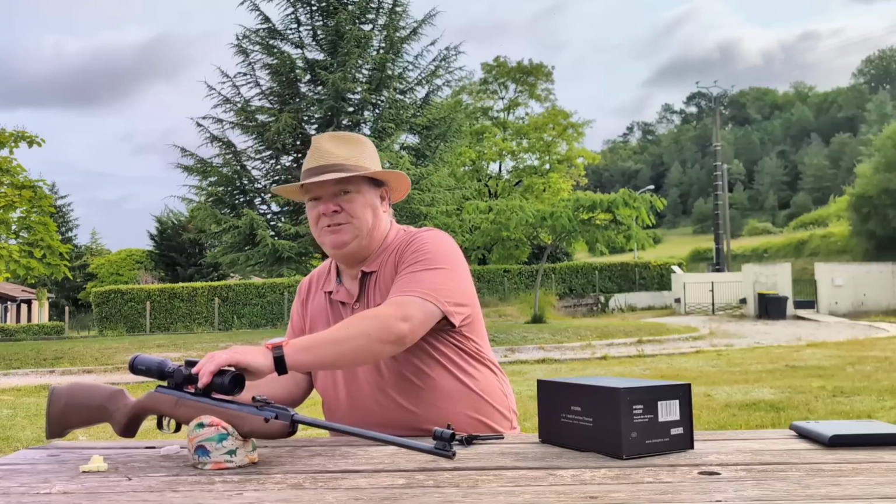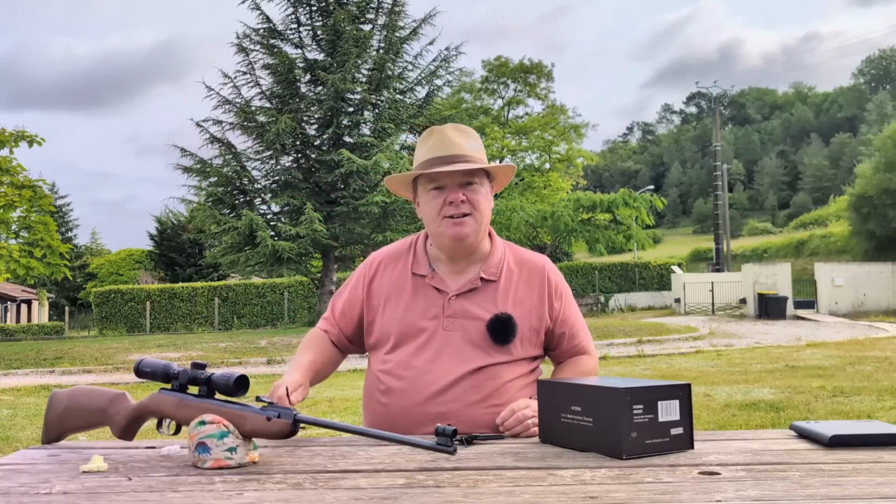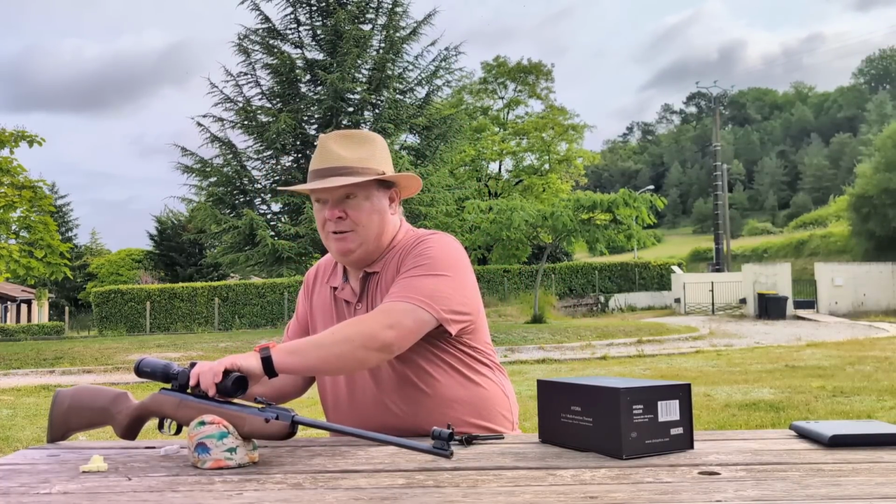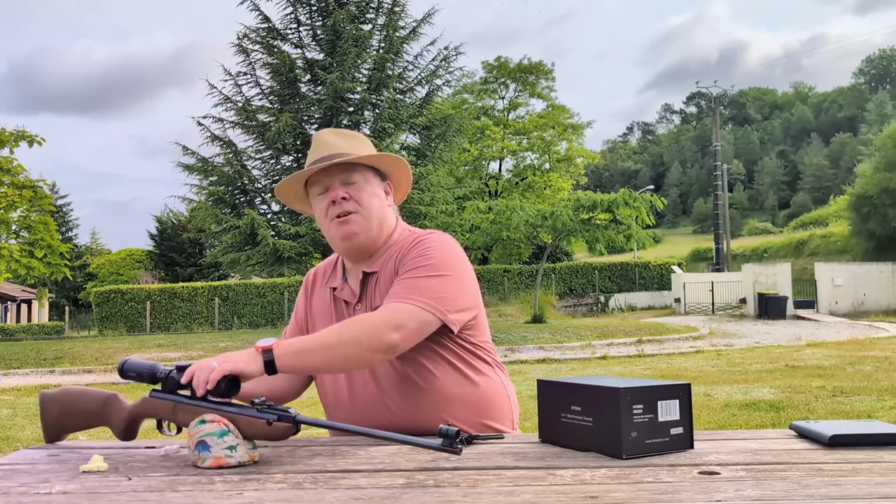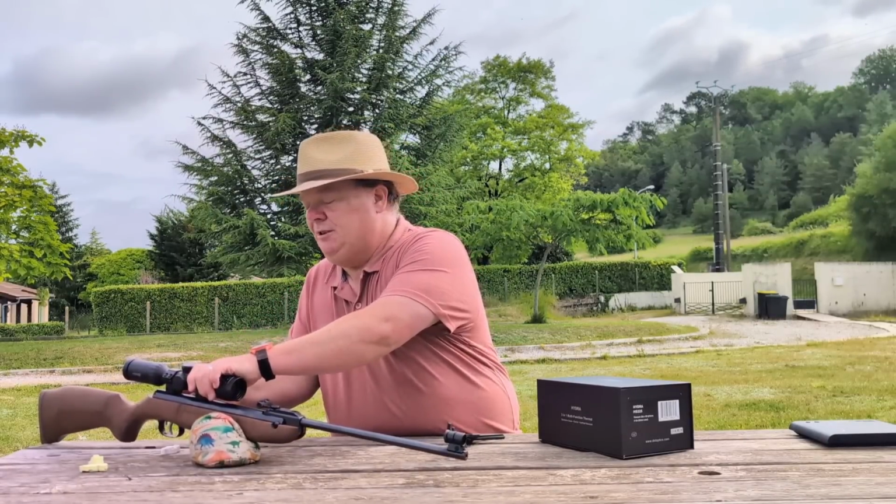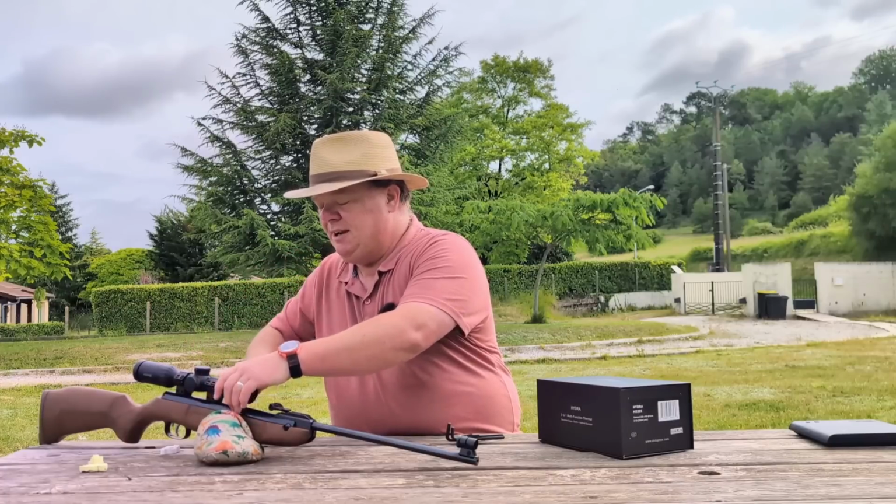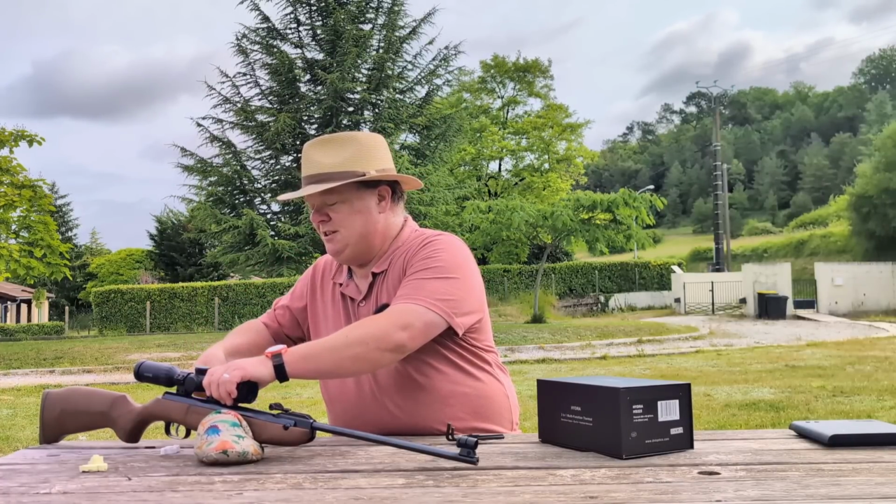I can, and apropos of that, I've got a feeling this scope might actually go onto my BSA Super 10 ball barrel, because you might have seen last week I put my Optima Super Moonlighter on it, but I'm having problems with that gun. I'm having issues with accuracy. I've tried several different pellets now and the accuracy just isn't there.